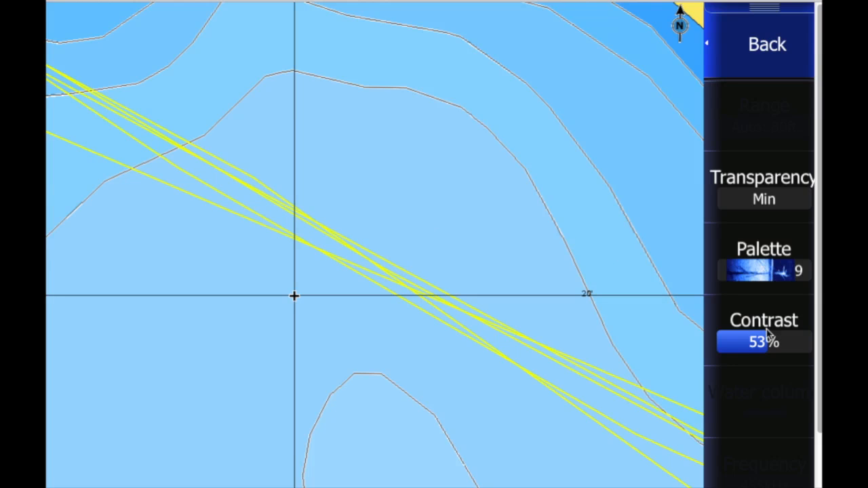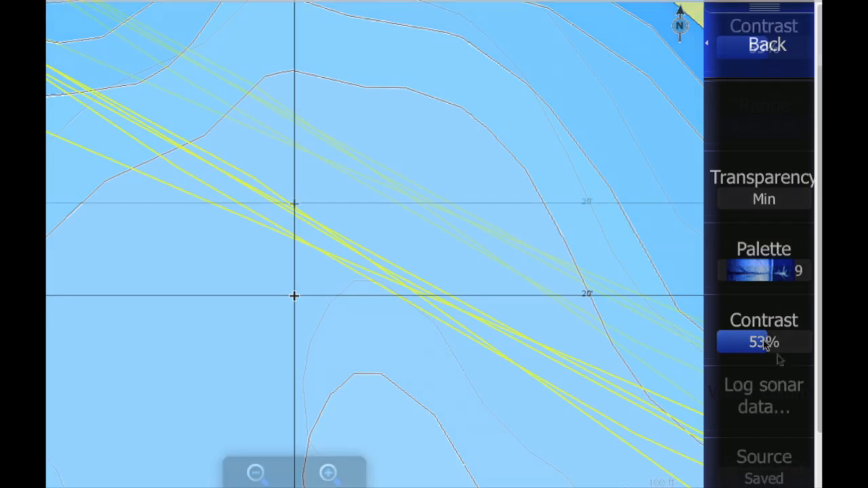The palette and contrast, basically these are personal preference for your color, and then your contrast, how good your hard bottom and different things show up here. You can play with that.